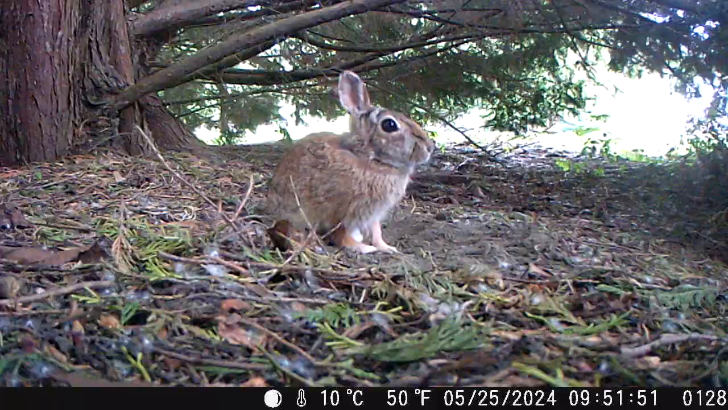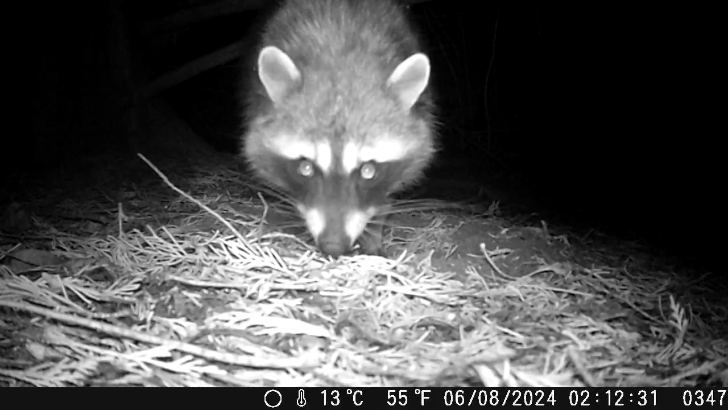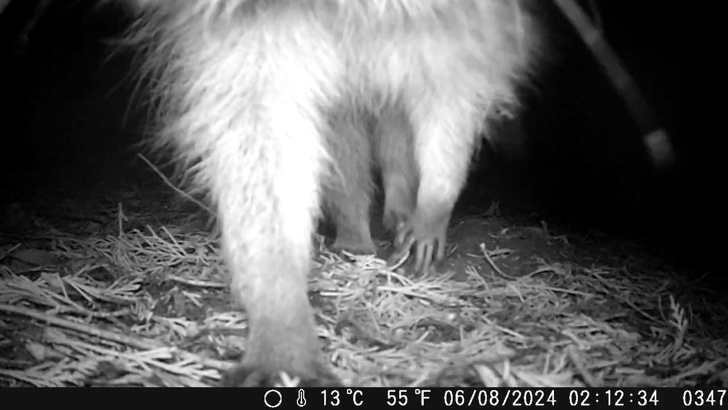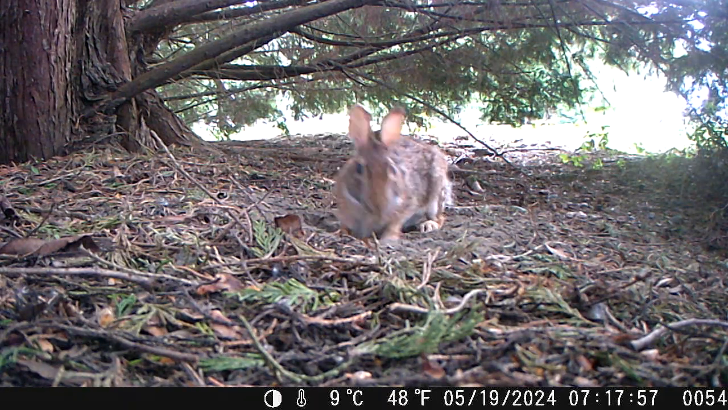Day and night, this cottontail lived right in my backyard, and I had no idea the number of close calls it had. And it turns out there were even bigger predators than this raccoon for the rabbit to worry about. But what is this rabbit, and what is it doing here?